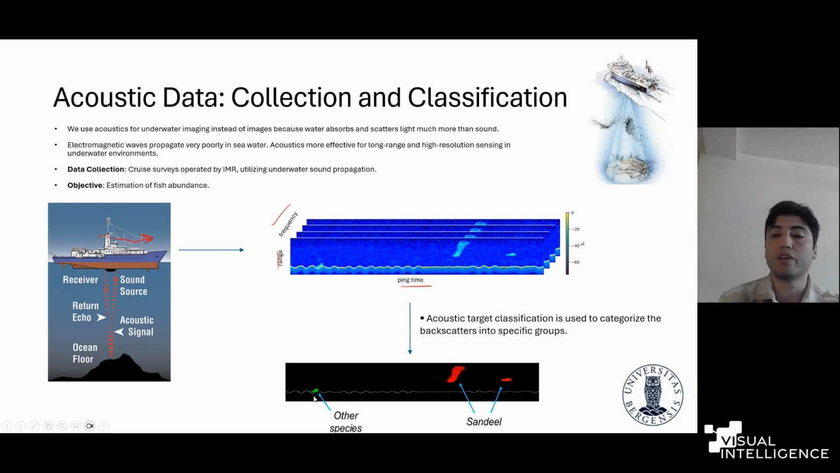It means that the other class can contain any kind of fish species apart from the target species. And all other objects are annotated as background. So we have three distinct classes here: other, background, and sandeel. When we have the annotations, we use this mask to integrate the corresponding sandeel energies and then reach the estimation of fish abundance. This is the overall goal.